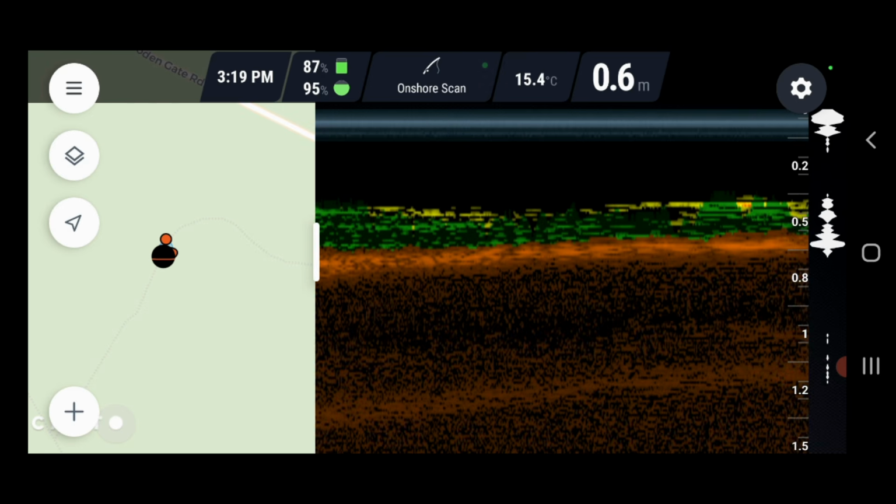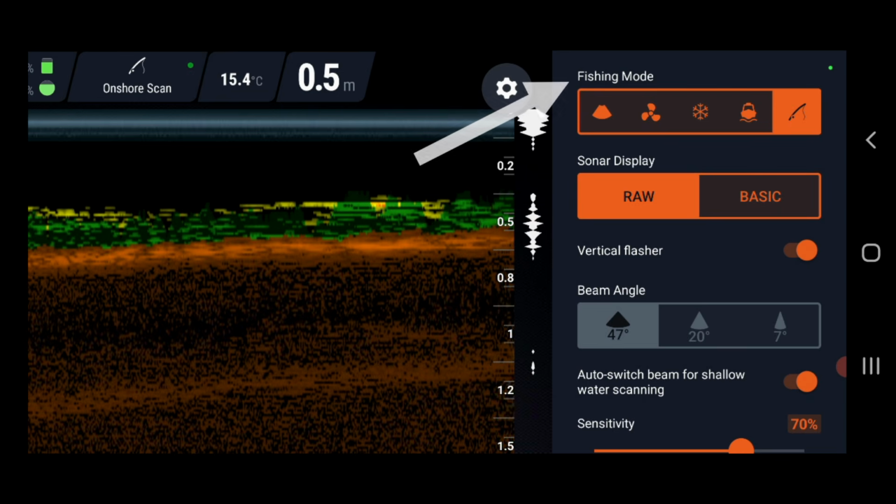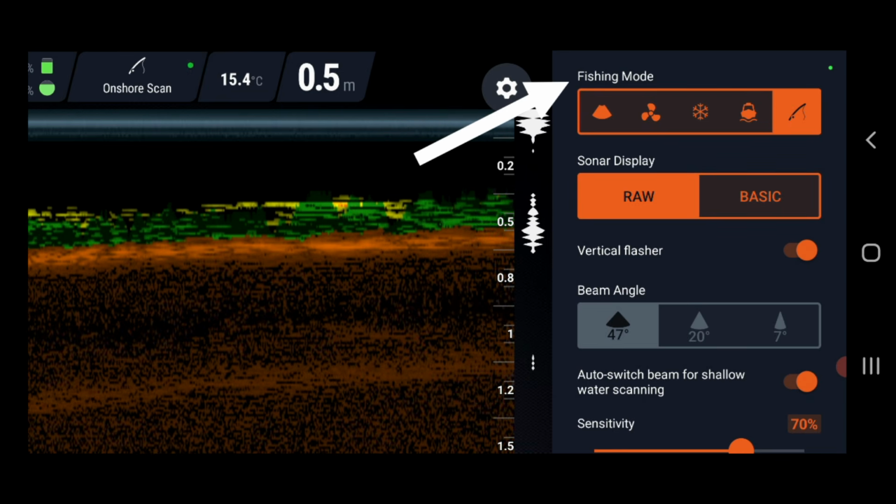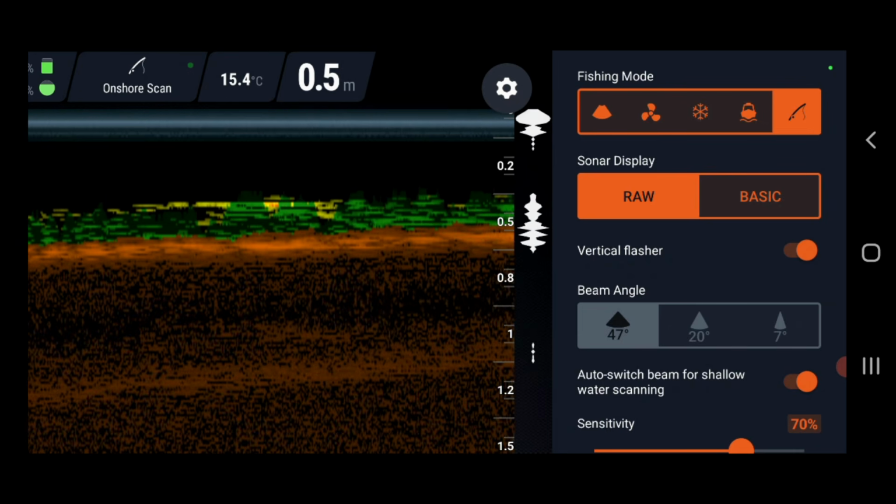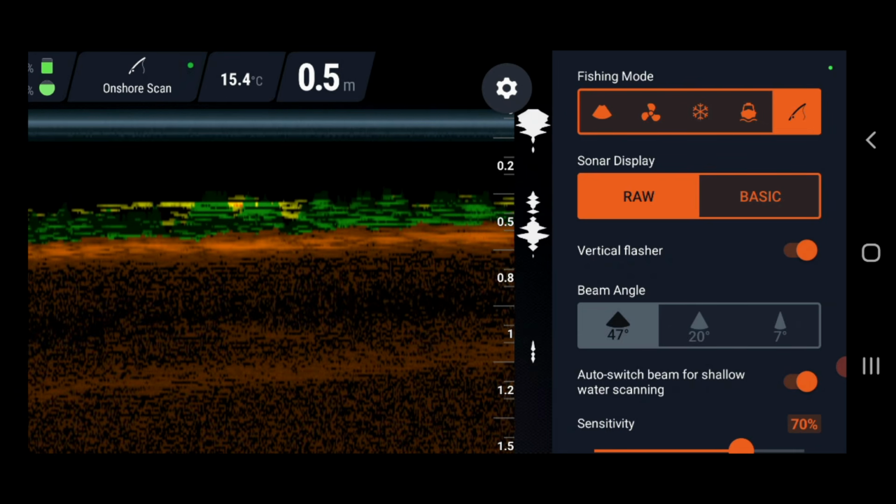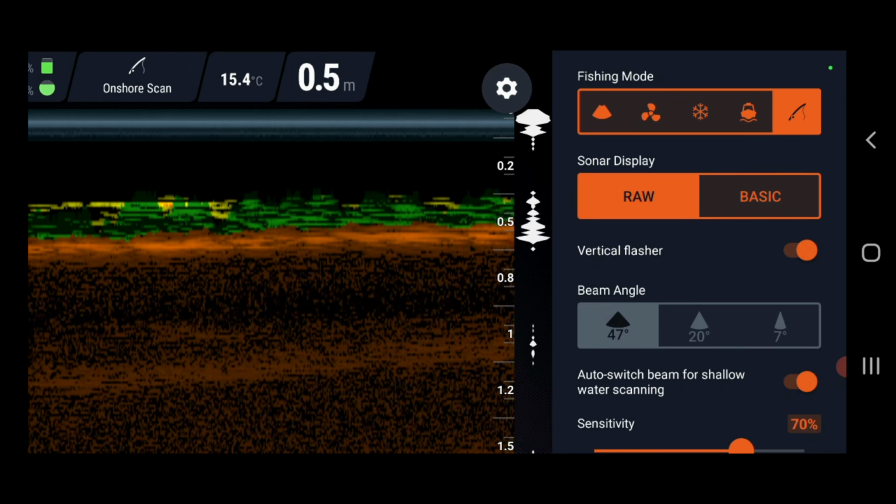Right, let's go through the settings. Top right here, let's touch this cog. Along the top it says fishing mode, and those are the ones that we saw when we first logged in: standard scan, bait boat, ice fishing, boat fishing and offshore. We're in onshore now. I'm not going to change that, I'm going to leave it as it is.